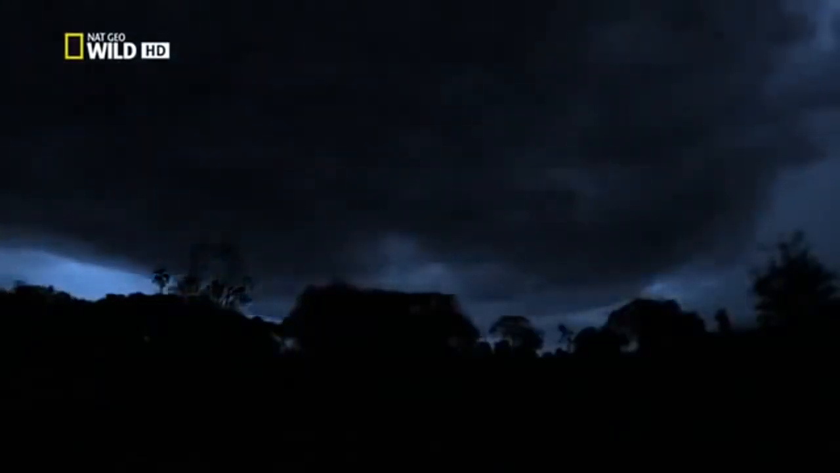Sometimes a thick layer of cloud hides even the stars, and there's no light at all. That requires additional cameras and equipment. In this blackness, night vision goggles will only function with infrared light.